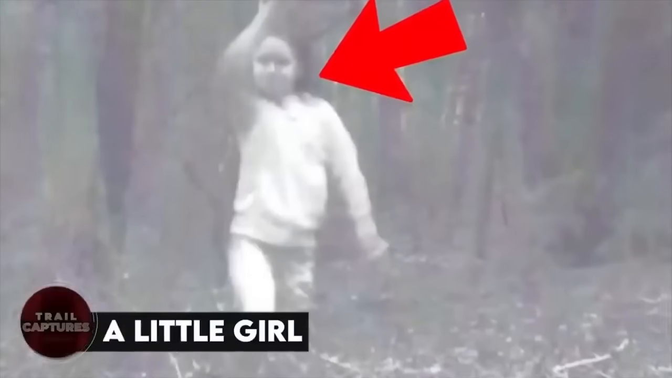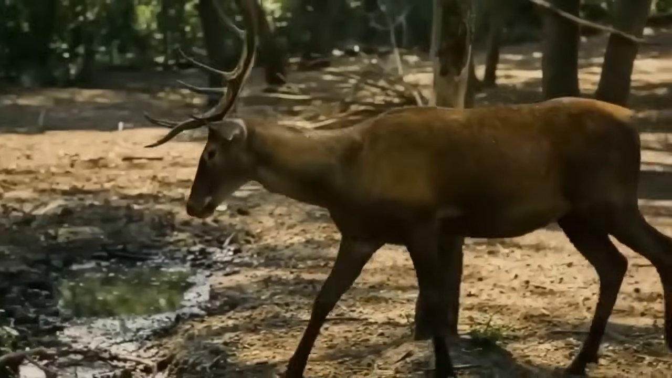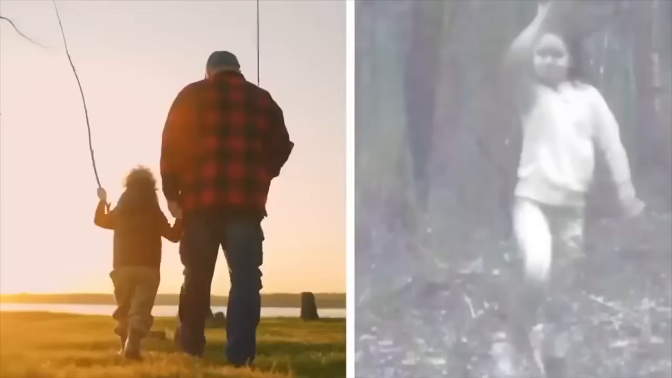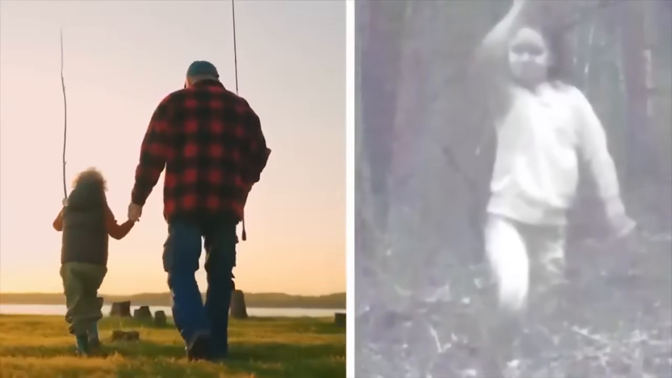A little girl. A creepy trail cam pic caused a stir online because a little girl was seen in the middle of nowhere with no humans around. People wondered how she got there or if she was a ghost, but it turns out she was just with her grandpa and the pic was taken in the woods. No need to be scared, she's a real human.